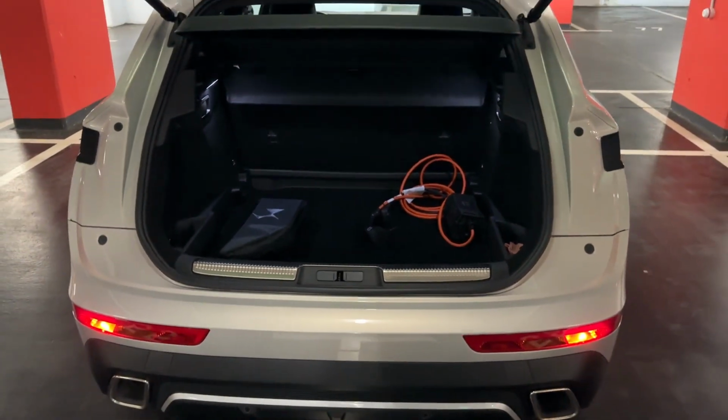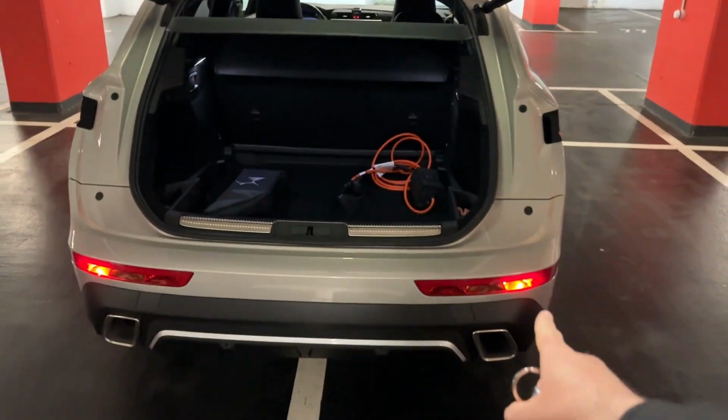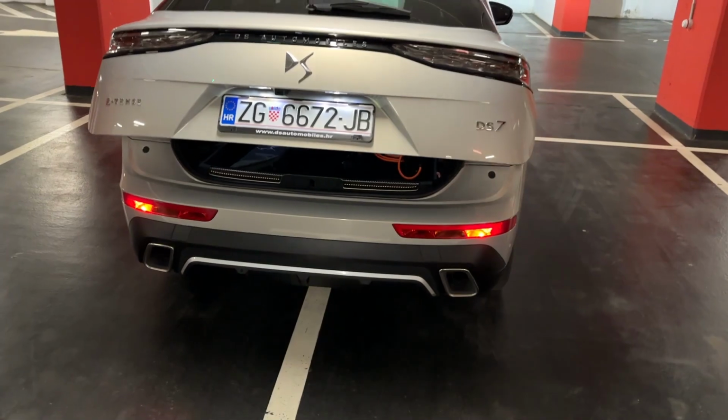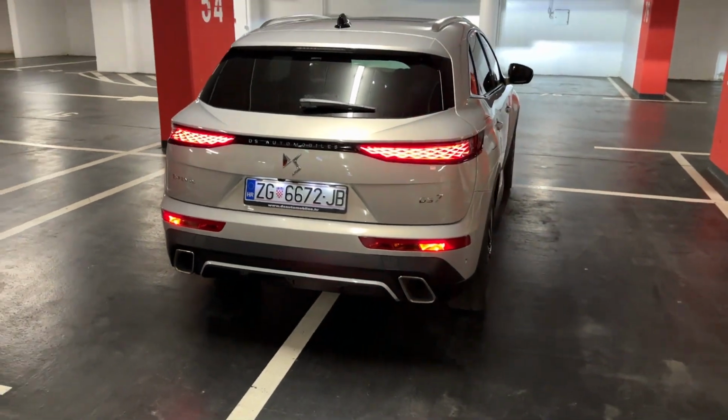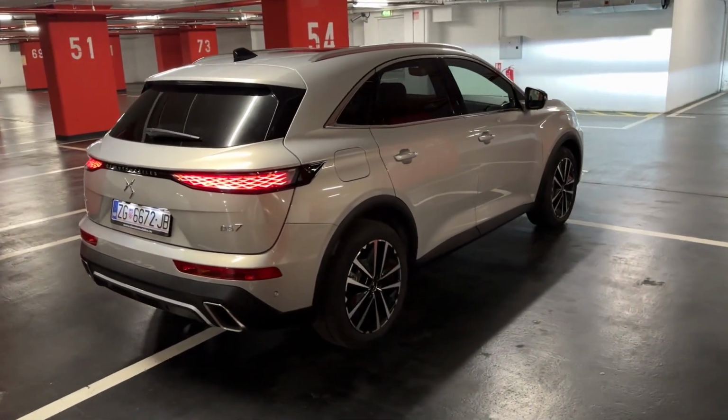As you can see, the cables here, which means we have a plug-in hybrid today, and 555 liters of storage room. Press this to close the tailgate. You see those lights, of course, when you open the tailgate, so that people can see the car if it's dark.